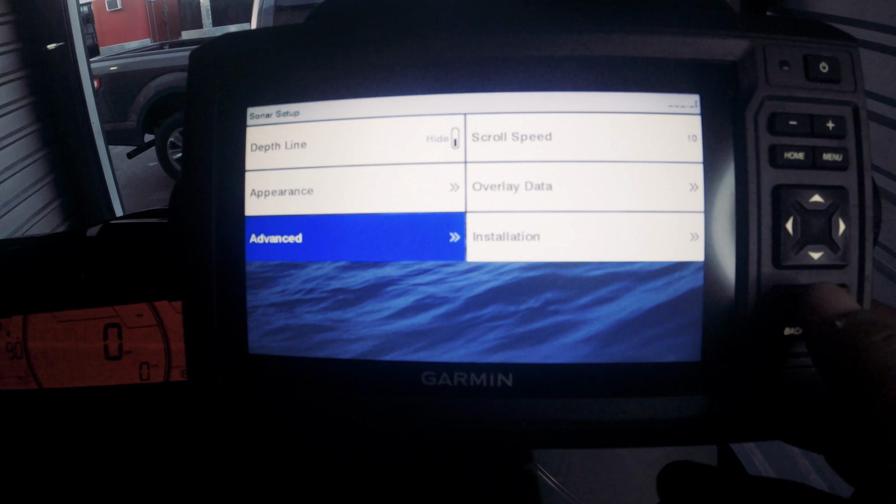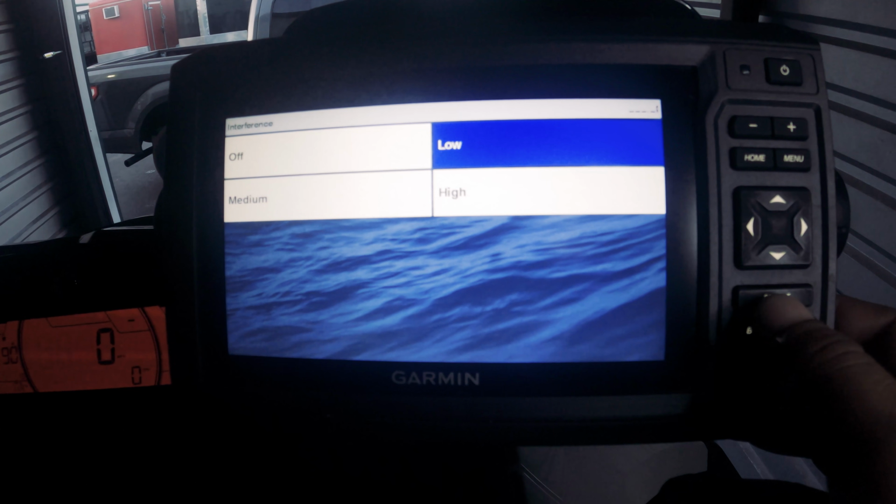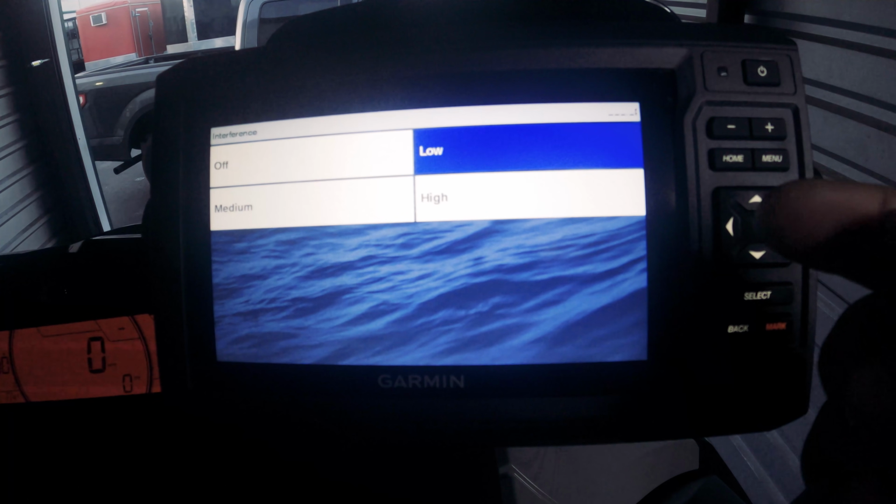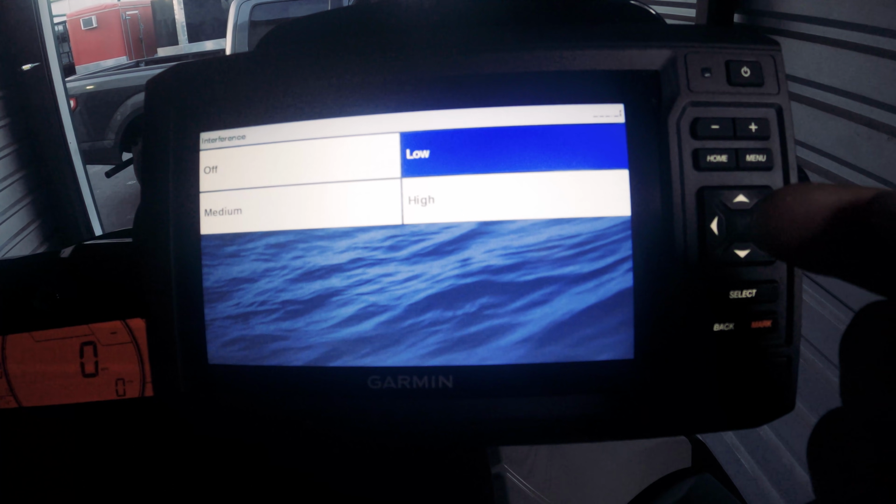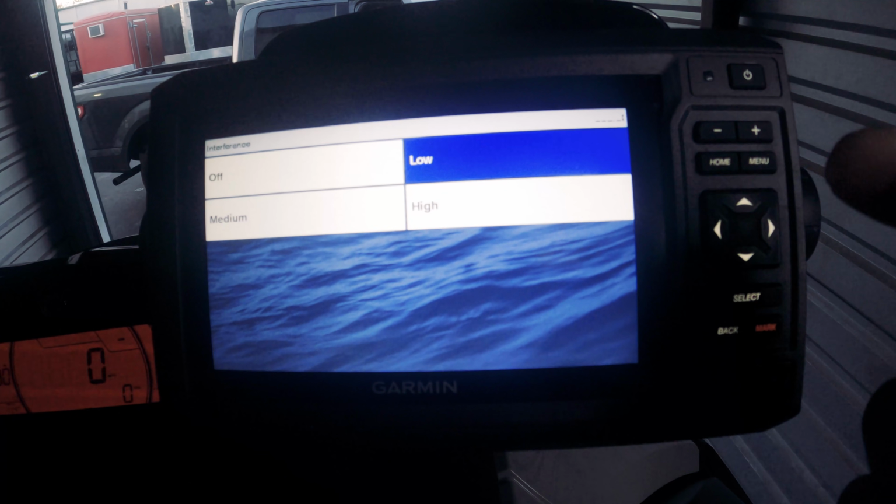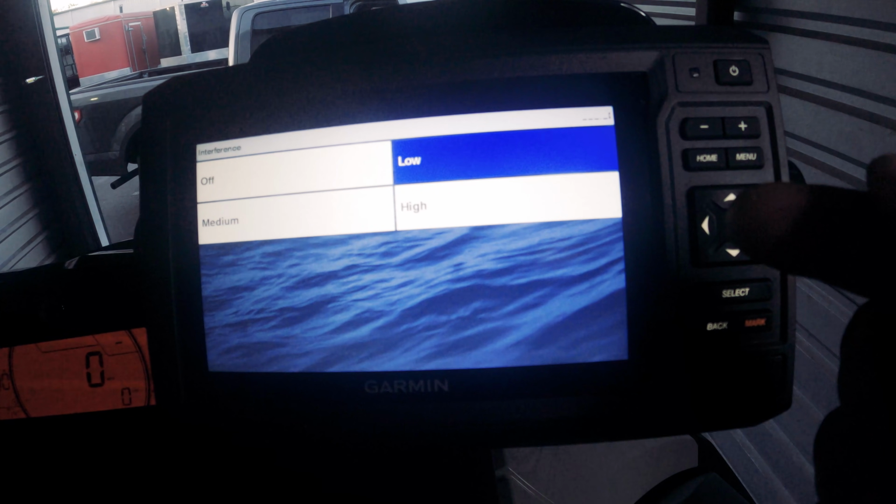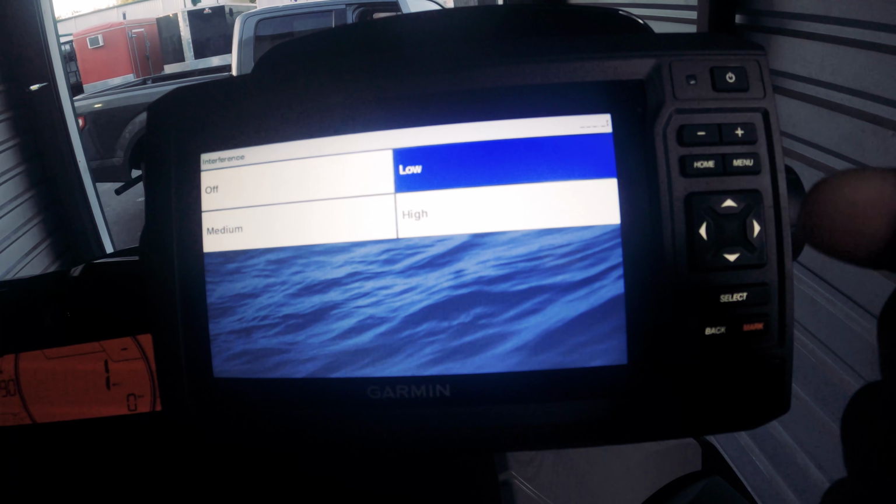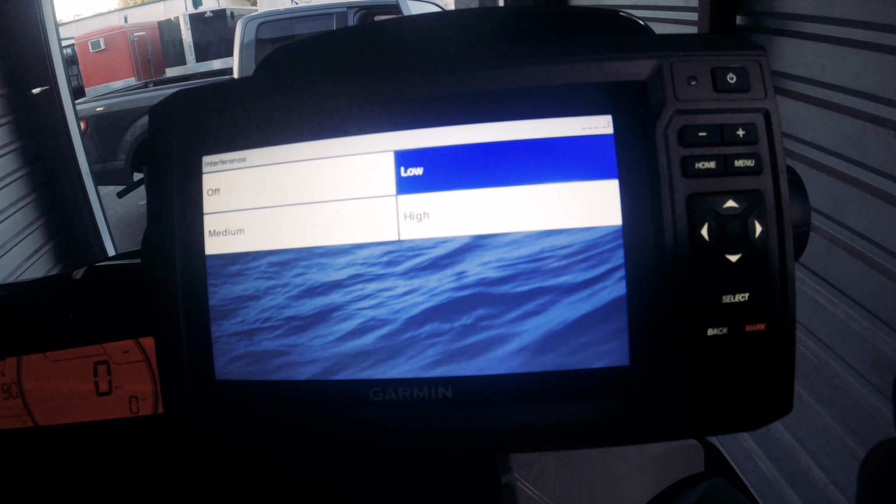Moving forward, we're going to go into advanced. We're going to hit interference. We're going to set interference to low. Again, this is something to do with seeing every single thing in the water. So if you have your interference set to high or even medium, everything in the water is going to show up, and it could mismark you as if they're fish or not. So I set mine to low. That's my preference. I don't want to track every single thing that's in the water based on the type of fishing that I'm doing, which is going offshore, hitting the wrecks, hitting the reefs.